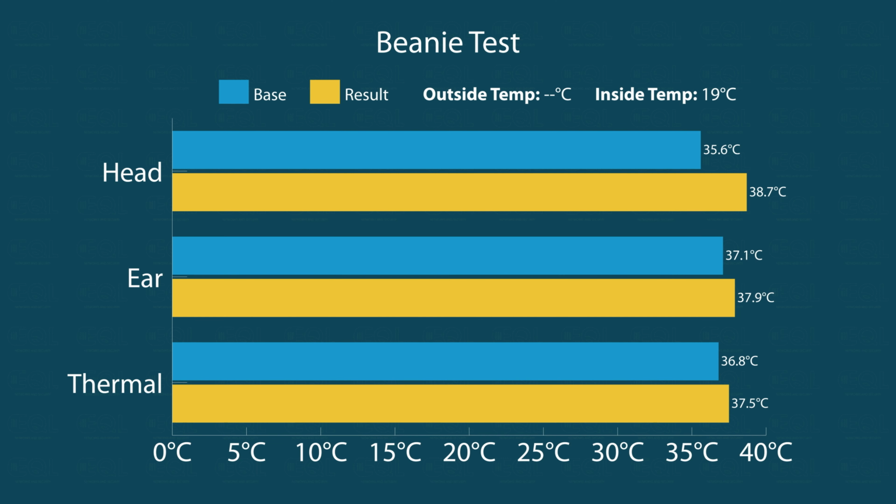Interestingly, the thermal camera only had a 0.4 degree difference when compared to, say, your base temperature that we've been going against. Both the forehead and ear thermometer produced, I would say, inaccurate results that would require further testing if you were using those to enter a building. So yeah, a bit surprising there as far as the different results that we got from using different thermometers.